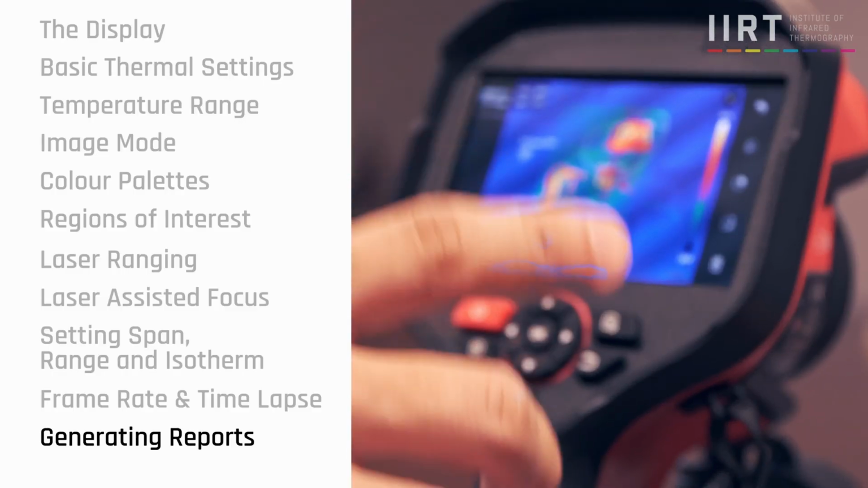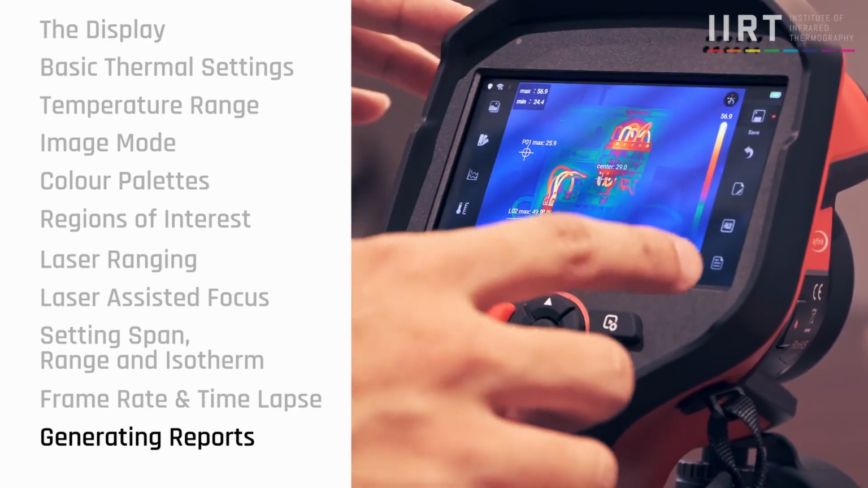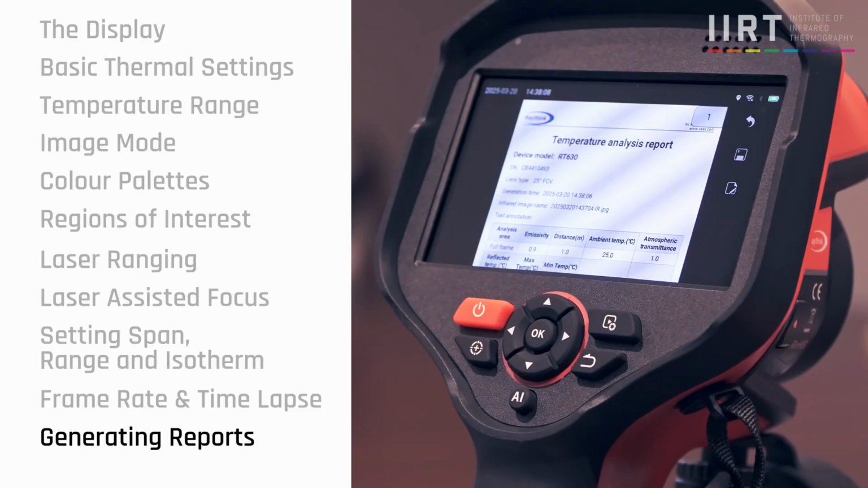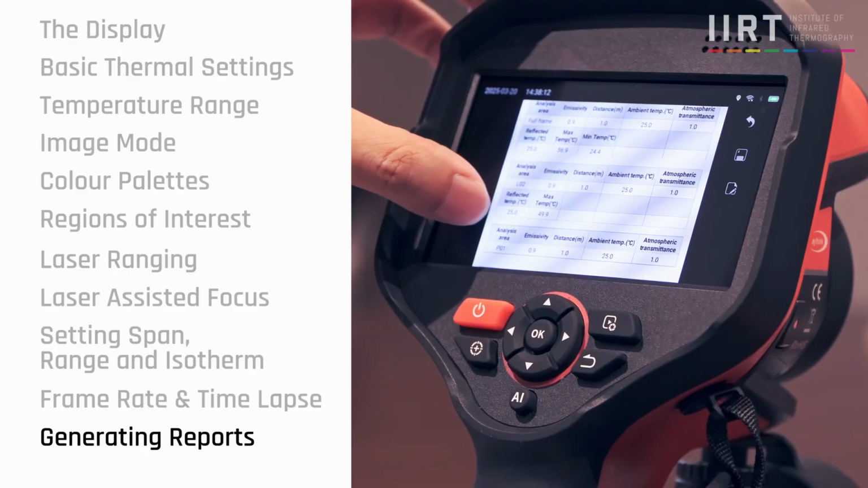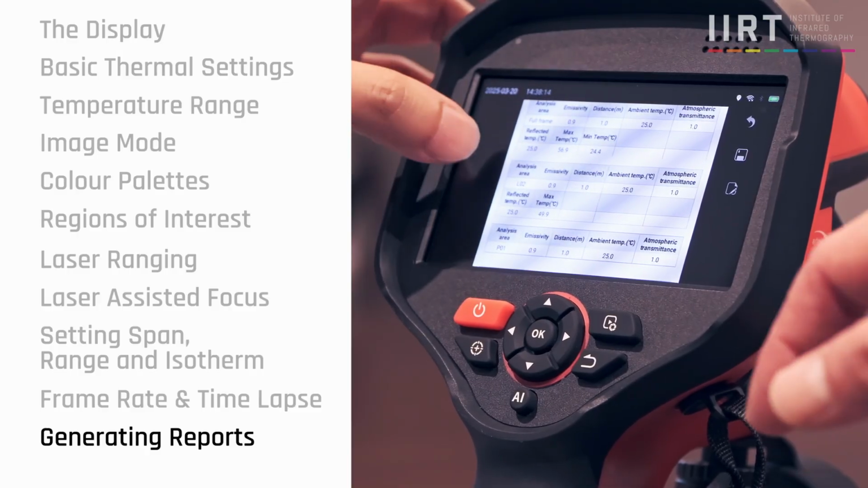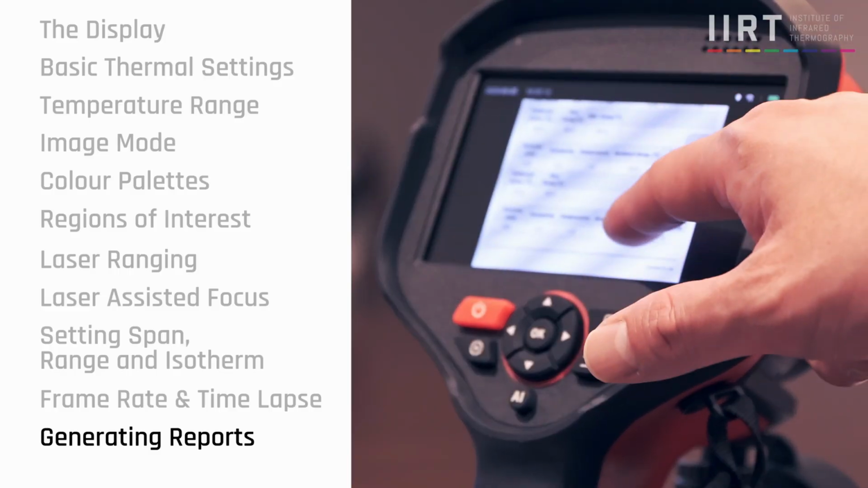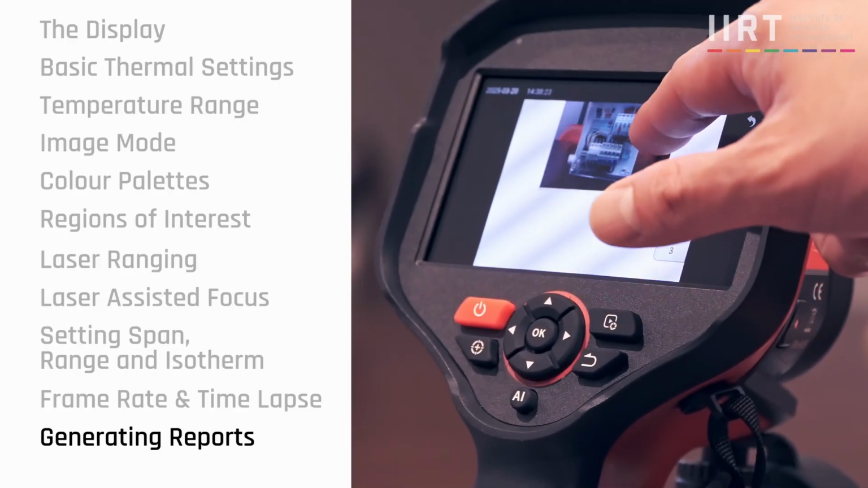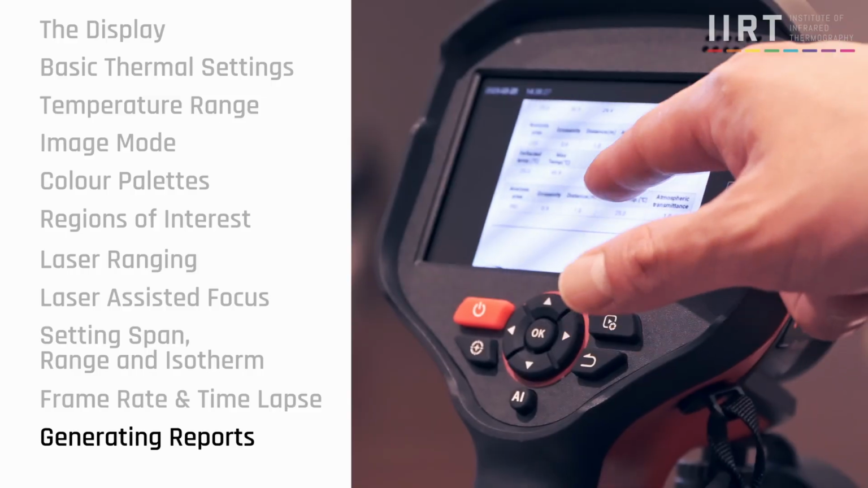I can even create a report. Wow. And you will see the whole report being showcased here. Of course, do not be overwhelmed by all this information because these are all the settings that we have done. So in terms of the report layout, can you adjust that?